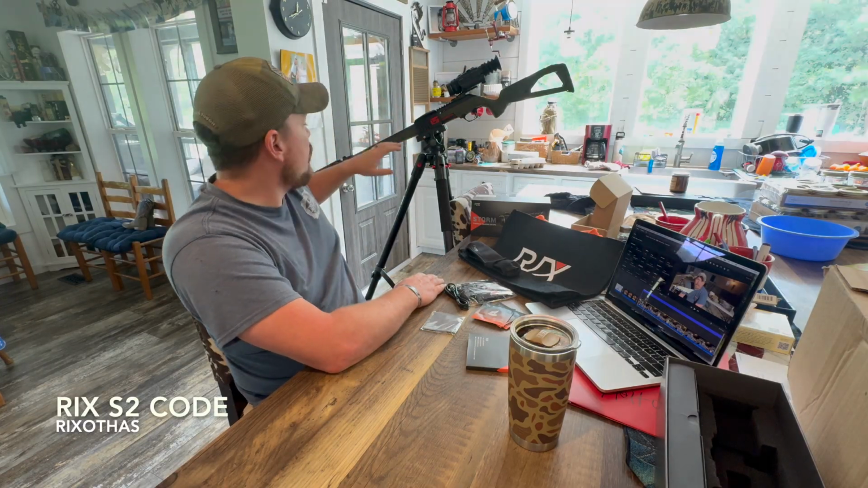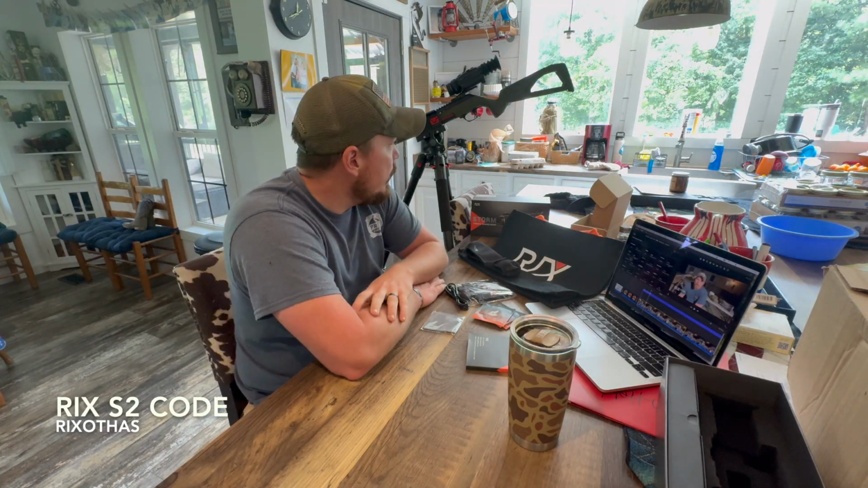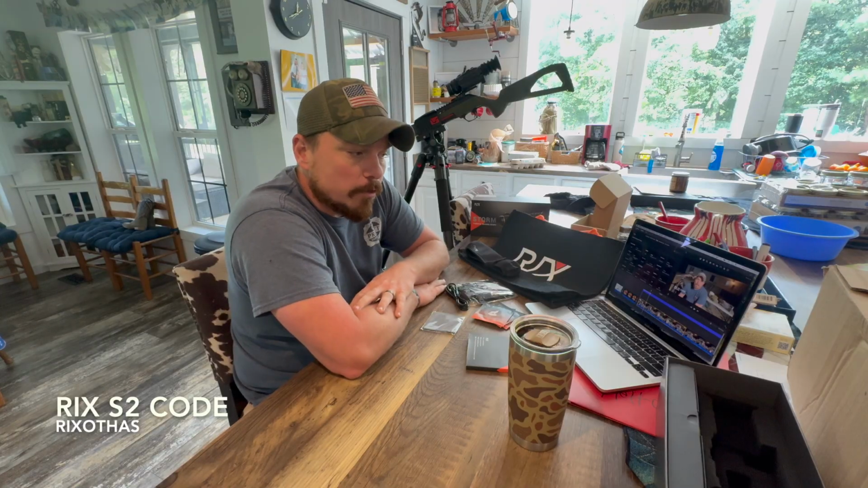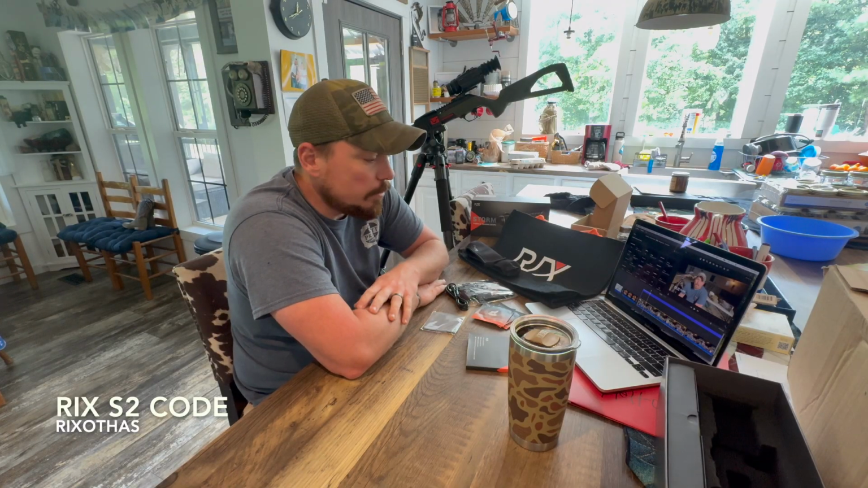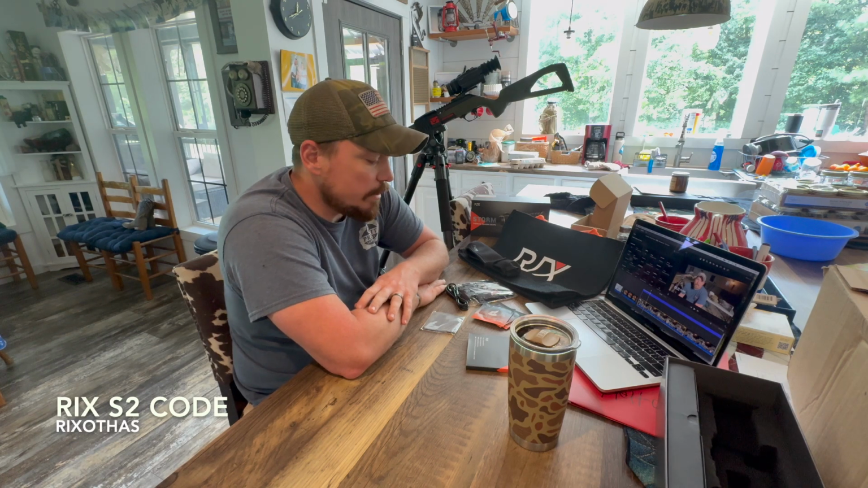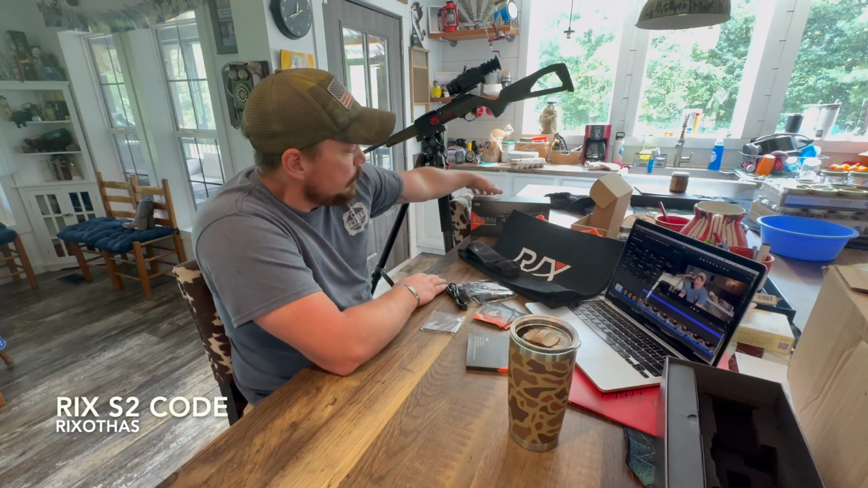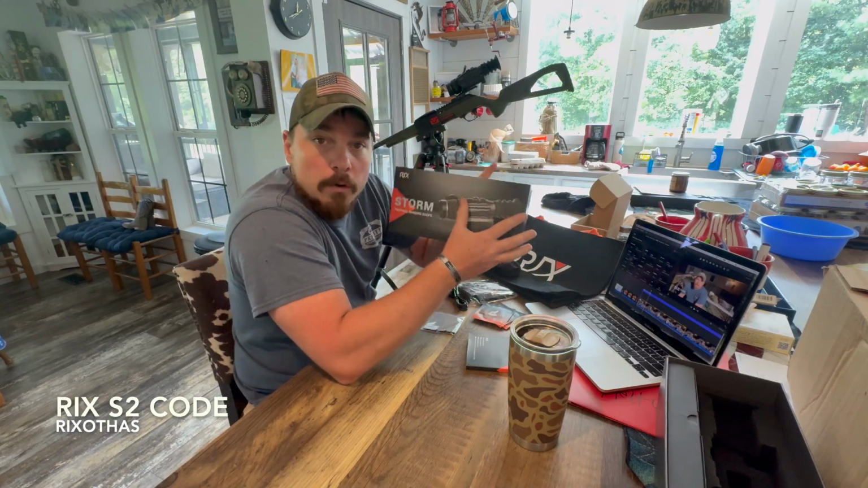This is a 22 LR. I got another can coming for it. This is a little bit bigger can. And I'm going to use it for a varmint rifle. Got some friends with some rat problems, and hopefully we're going to get to take care of those, getting in chicken feed and whatnot. Same thing at my house. So Rix sent out the Storm, knowing that that's what I was going to do.